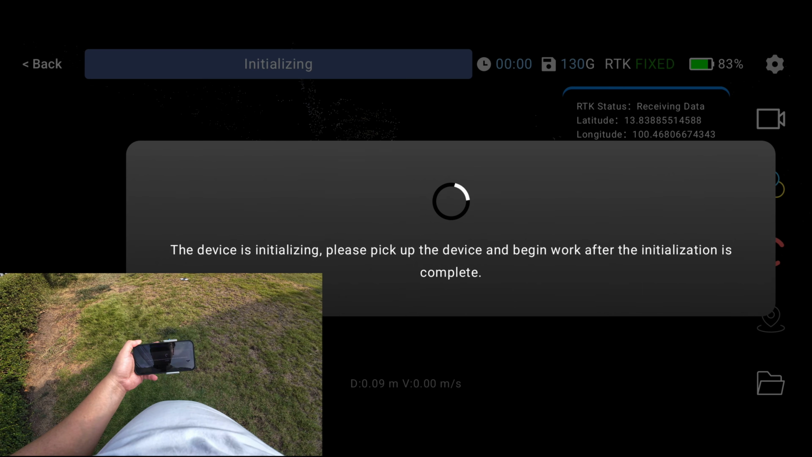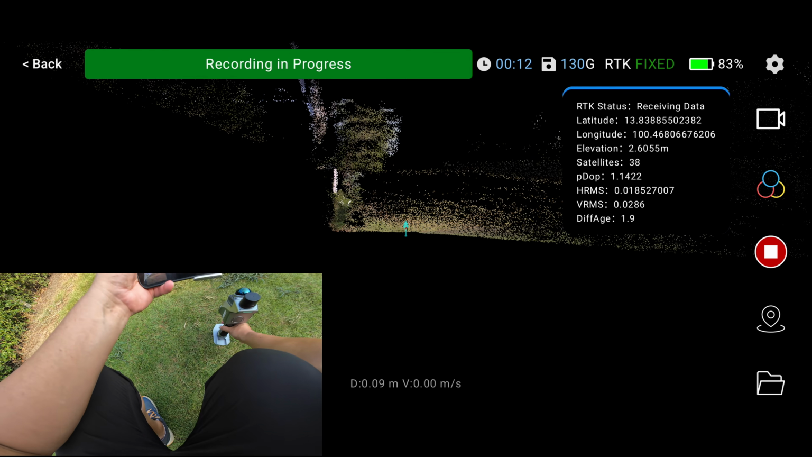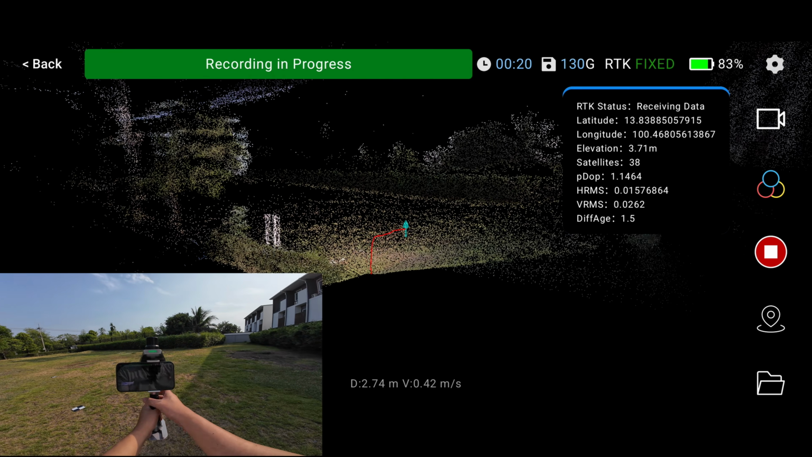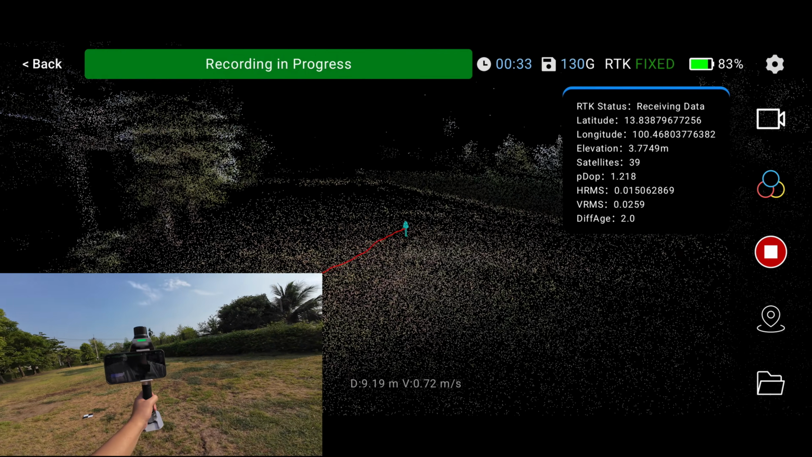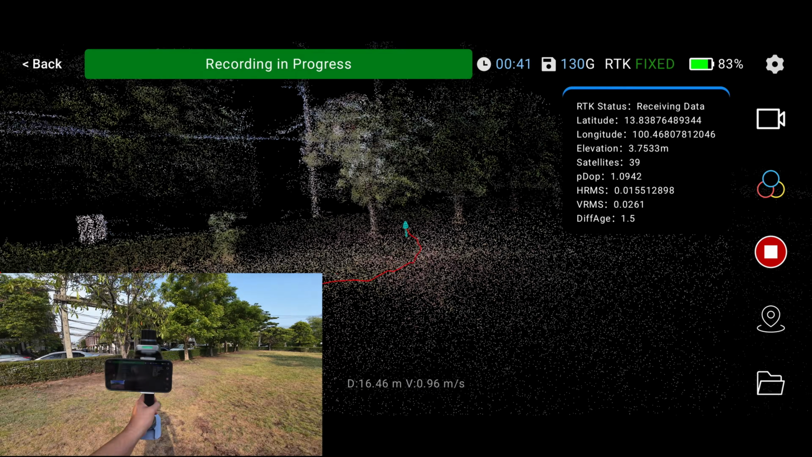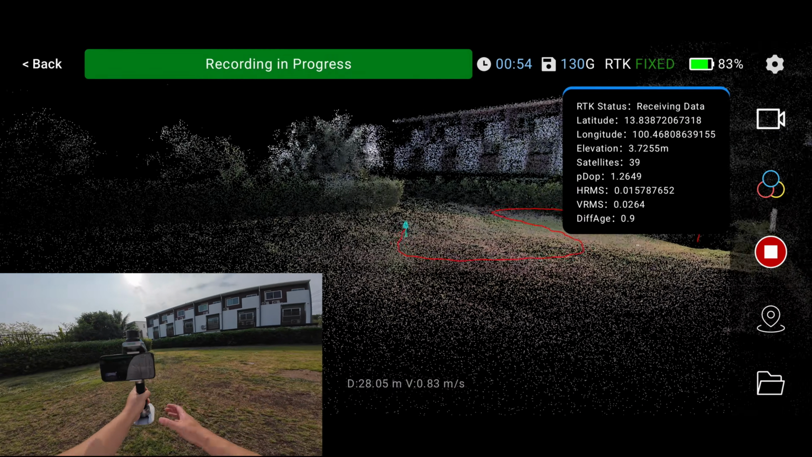I'm starting the first scan with RTK enabled. With the latest firmware update, the app now prompts you to walk in an S-shaped pattern for the first 30 meters. Some scanners ask for a figure 8, others for an S. Both are normal. The idea is to give the system more leverage and improve ground level accuracy.